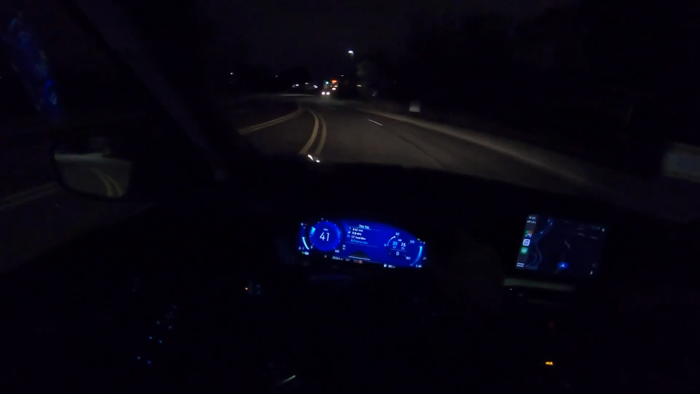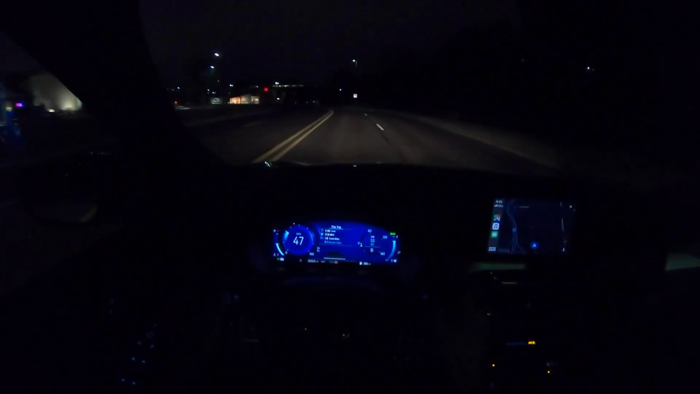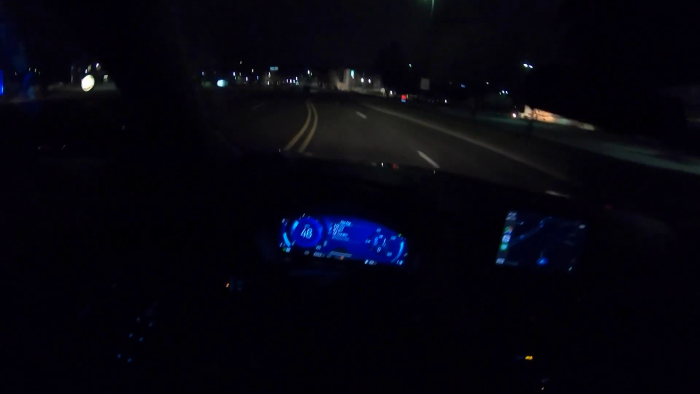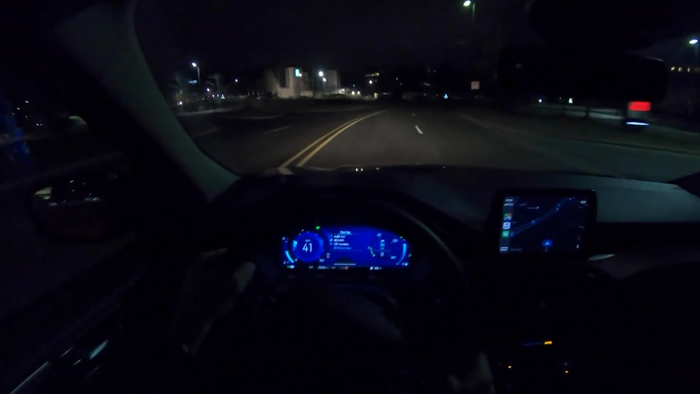Look at that. Auto bright headlights kicking on there. The steering is light. There isn't a ton of rotation from this chassis, but there's enough to make it feel lively. There's just a tad of understeer. This isn't an ST product or something, but I do like the way the steering feels weighted up around a corner.